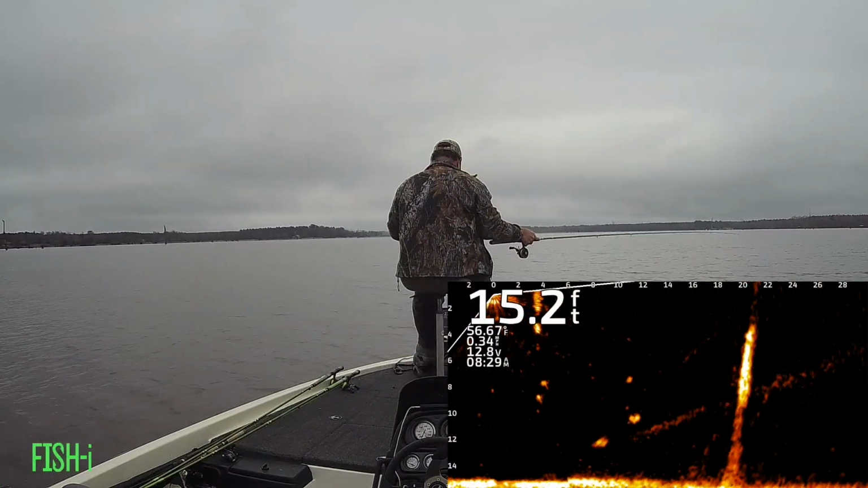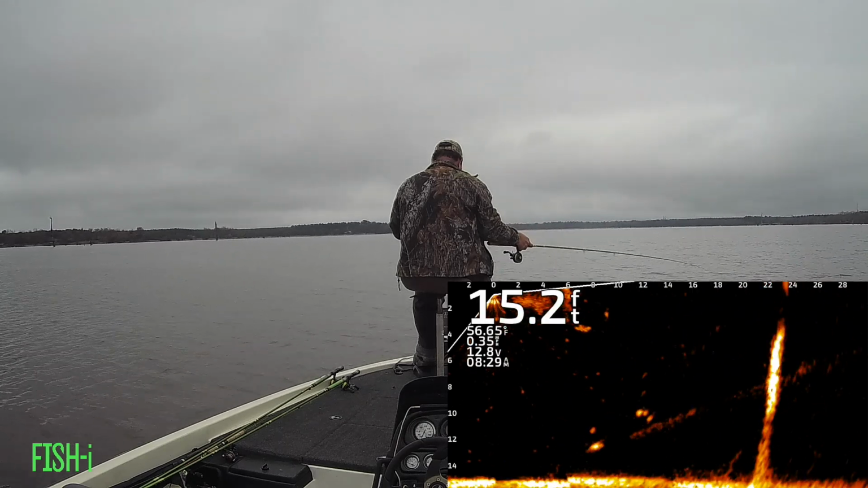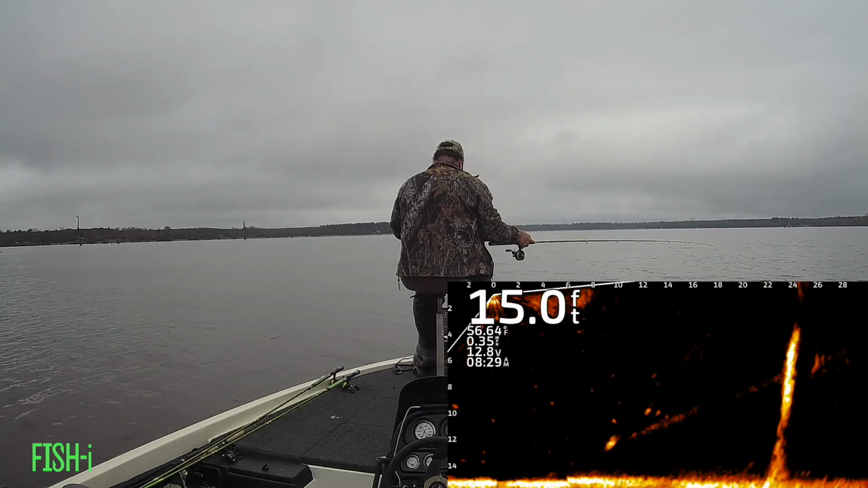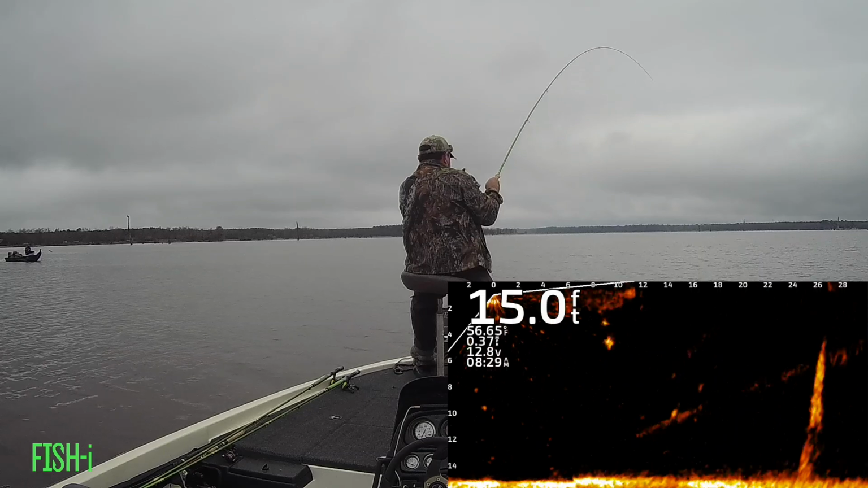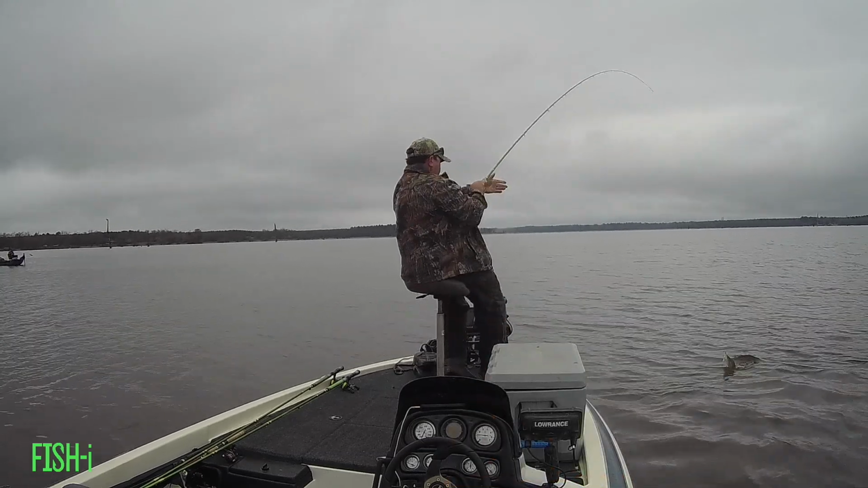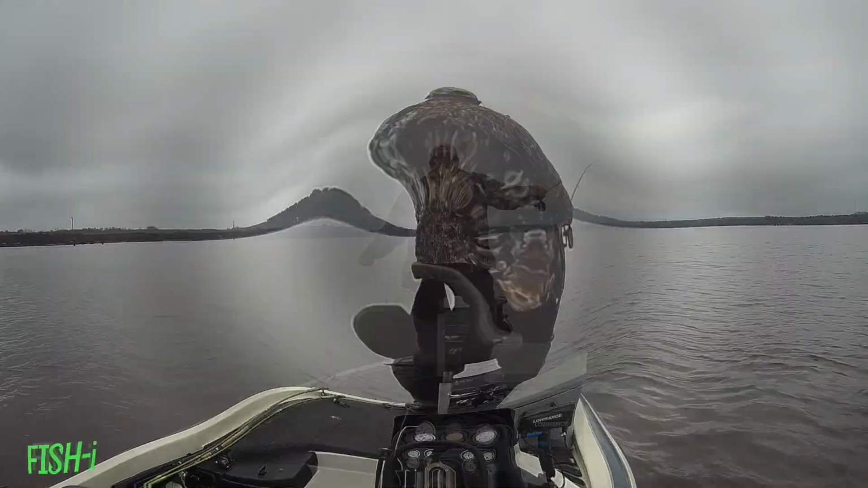And every now and then, you do come across one of these gimmies. I do love it when I see one floating out there in the middle of nothing. And this one didn't want to stick around with me. You can't catch them all.